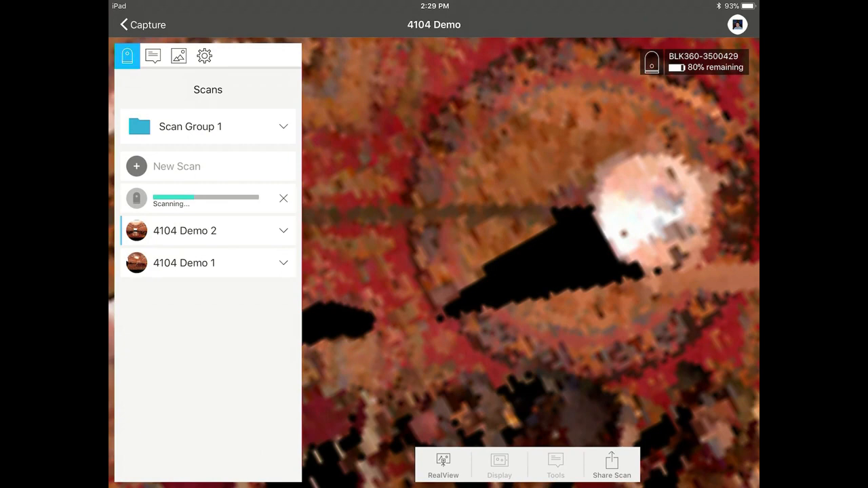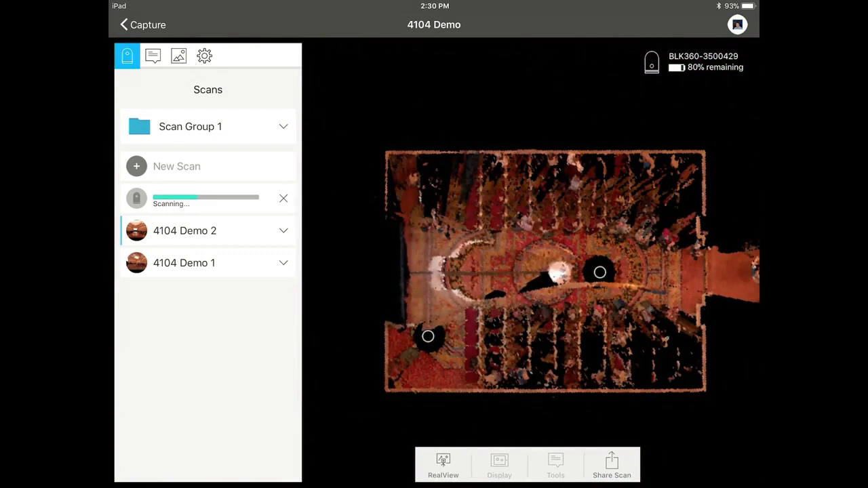Now I can make a decision when I'm in the field to say, there's something important there, I need to make sure I capture it. I can take another scan on this side of the projector. Or I can say, that's okay, I don't need that data, I'm ready to go. So the beauty of having that information right away is that you can make those decisions where before you couldn't.